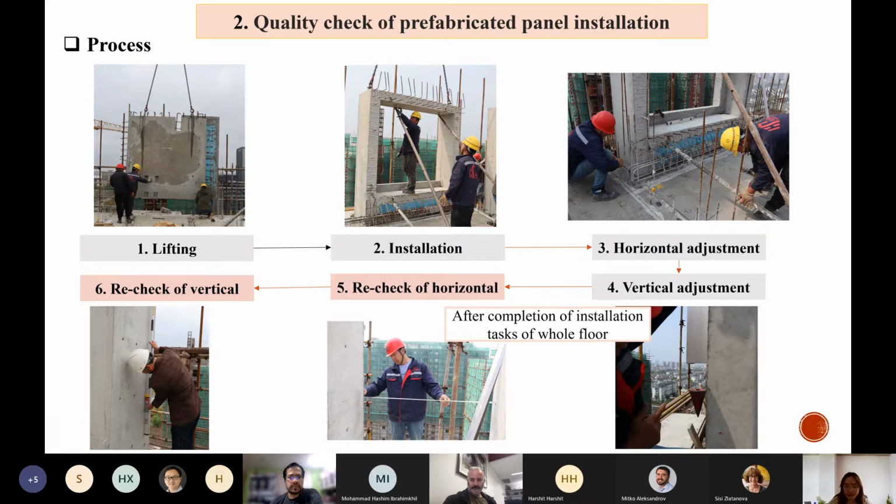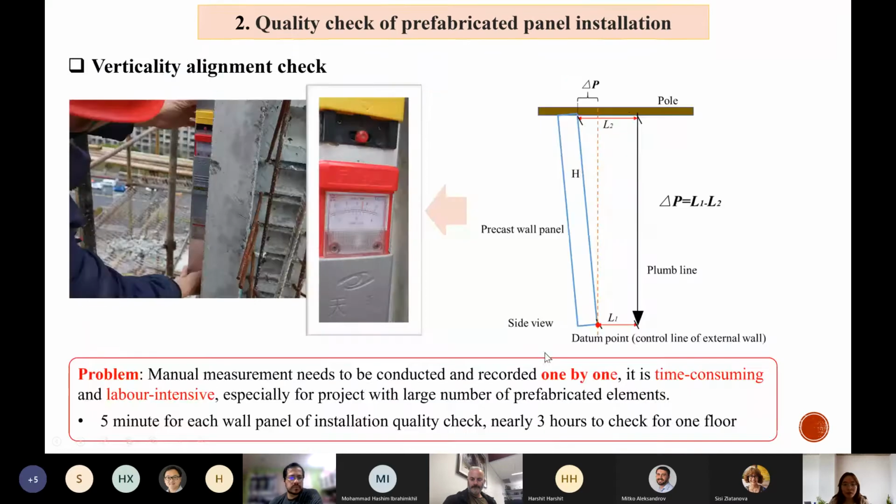At this stage they will need to check the panels for the whole floor, around 40 or 50 wall panels. In current practice, they use manual measurement for the check process, but as they need to do it one by one, it is time consuming.